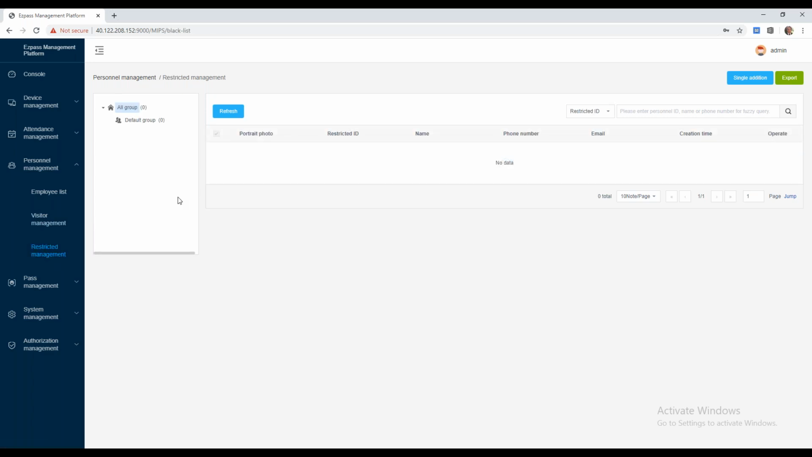Restricted management operates similarly to visitor management, but really for people you maybe don't want to have access, or want to have limited restricted access inside of your facilities as well.